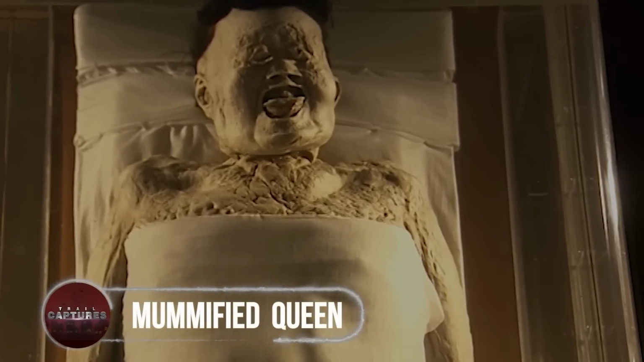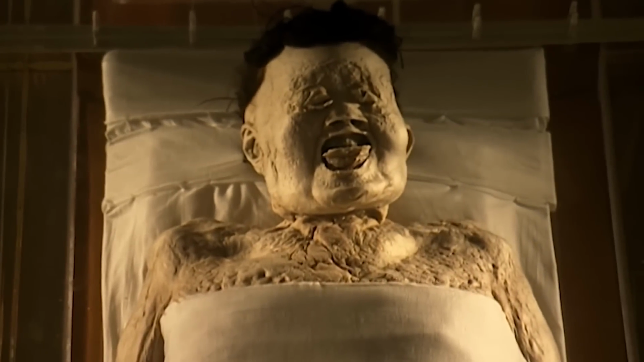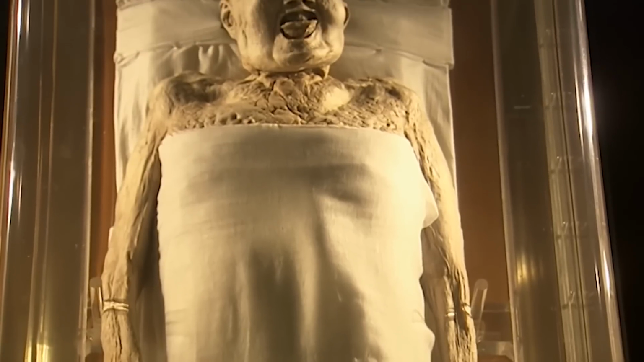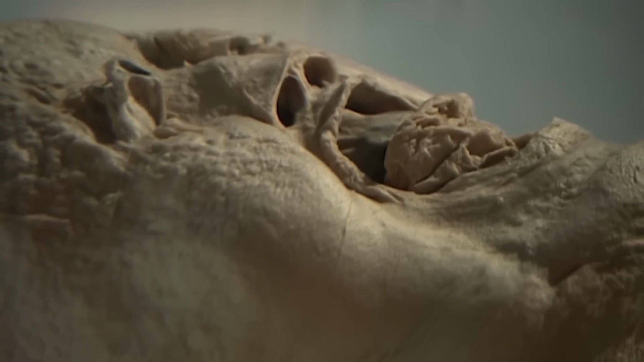Mummified Queen. With her veins still red, skin still tough, the lady, known as the Queen of Mummification, is said to be the wealthiest woman of her time.